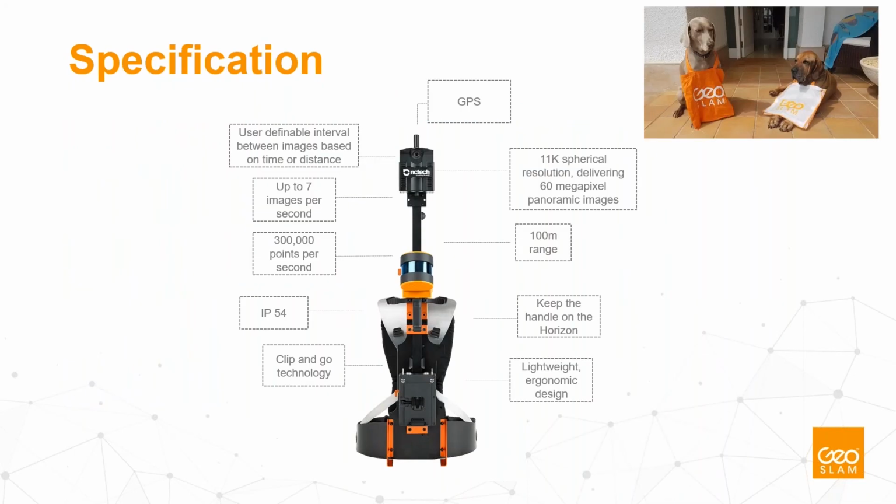So if you look at the specifications of the ZEB Discovery, the core of the product is the ZEB Horizon, creating 300,000 points per second, and the NC Tech camera, 360 camera, one of the best cameras in the market with 11K spherical resolutions, delivering 60 megapixel panoramic images 7 times per second.